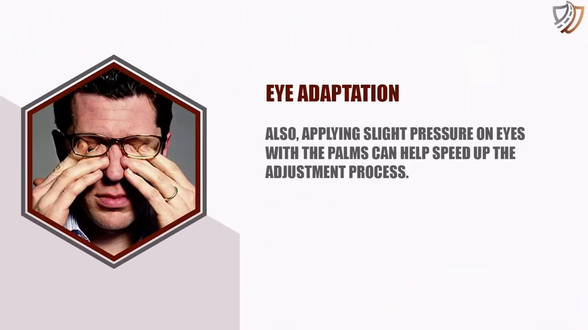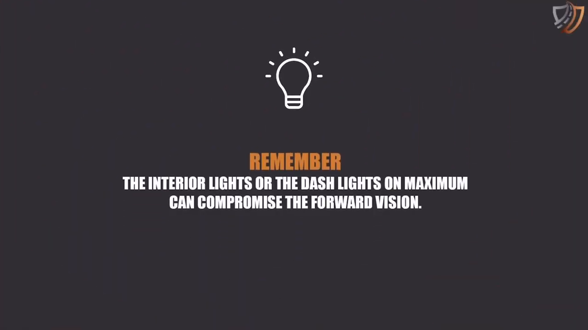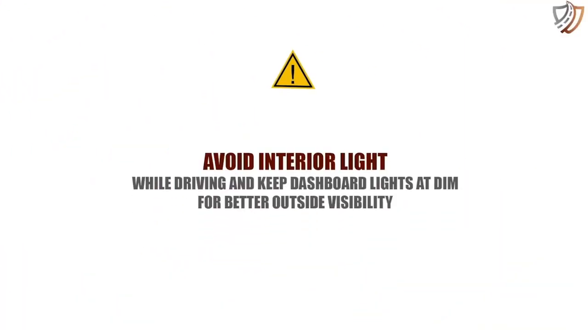Also, applying slight pressure on the eyes with the palms can help speed up the adjustment process. Remember, the interior lights or the dash lights on maximum can compromise the forward vision. Avoid interior lights while driving and keep dashboard lights at dim for better outside visibility.